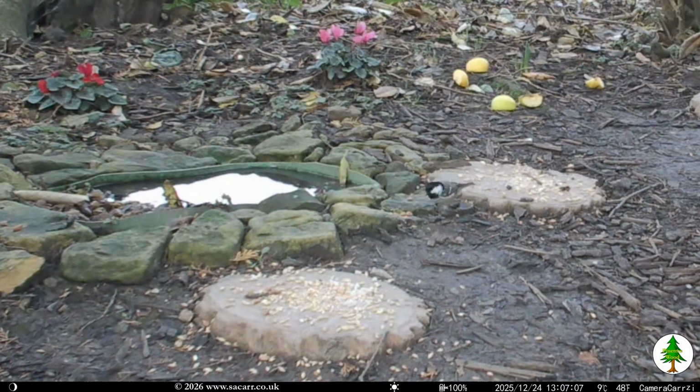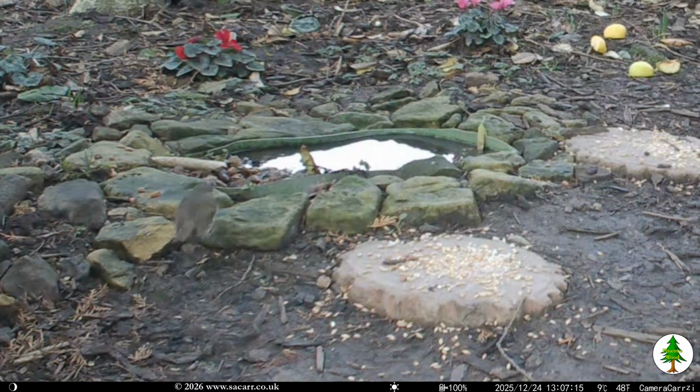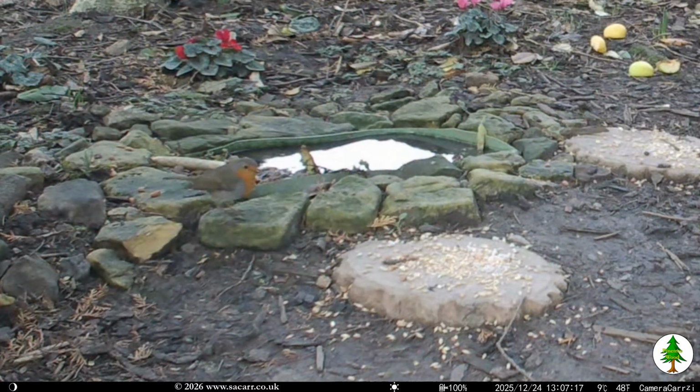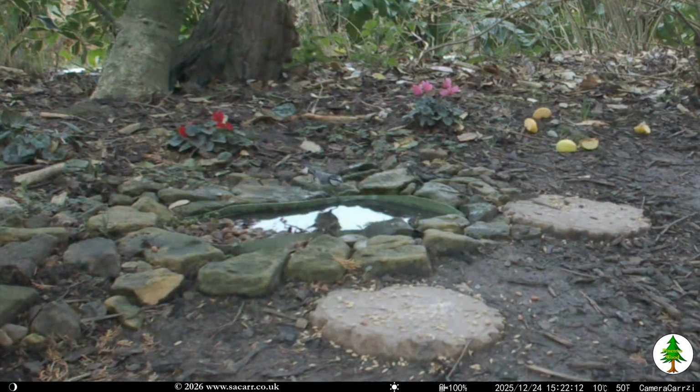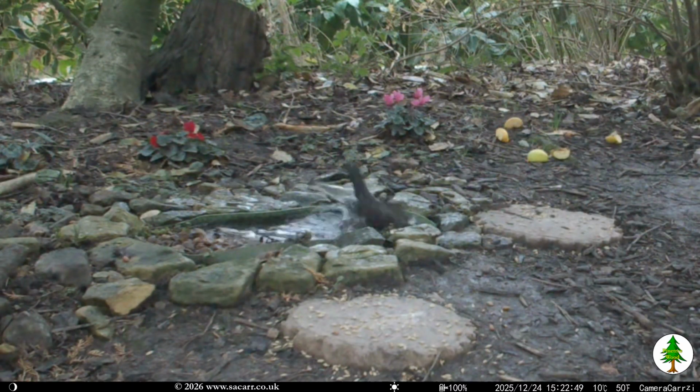A coal tit made a flying visit at 1:07, grabbing some seed. The robin returned within seconds of the coal tit leaving. Around 2 hours later, a bluetit came for a drink, but was chased off by a female blackbird who stayed for a wash. That was it for the afternoon.